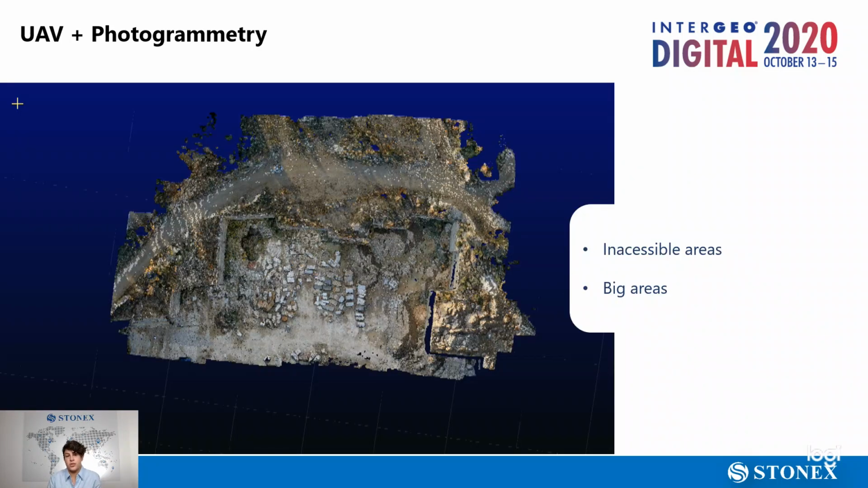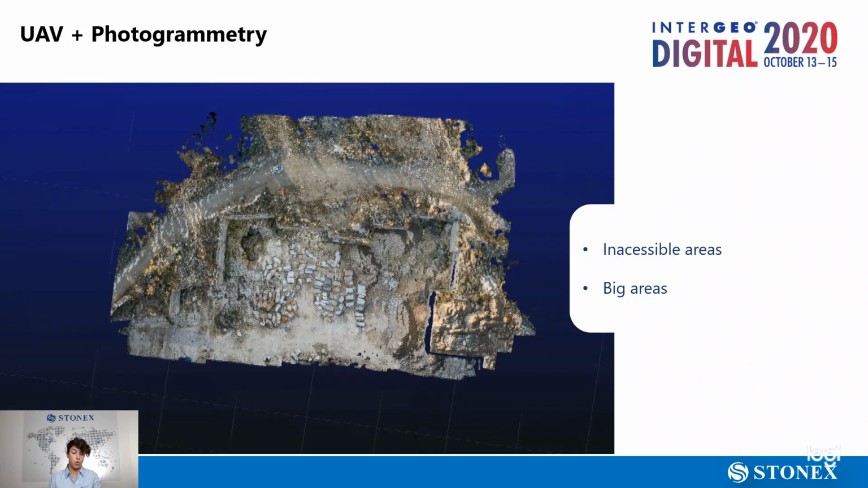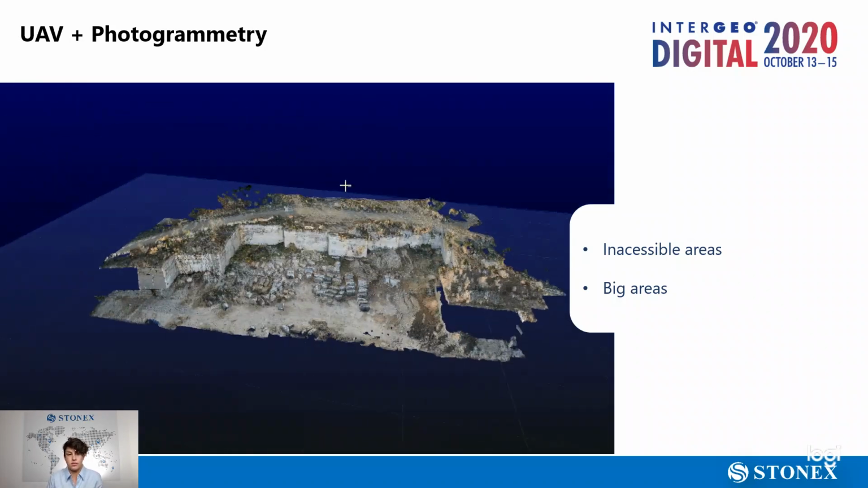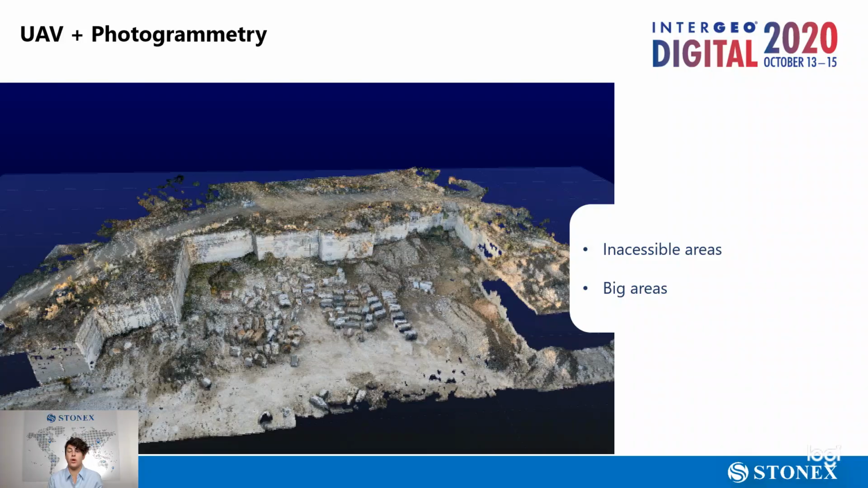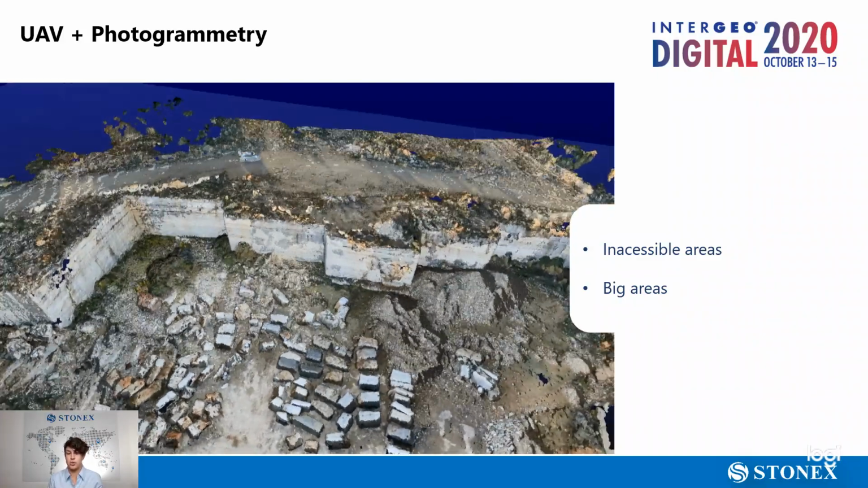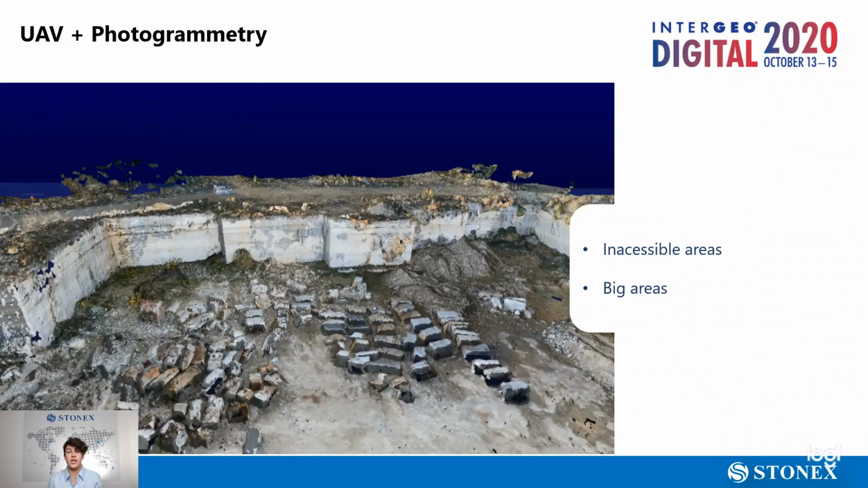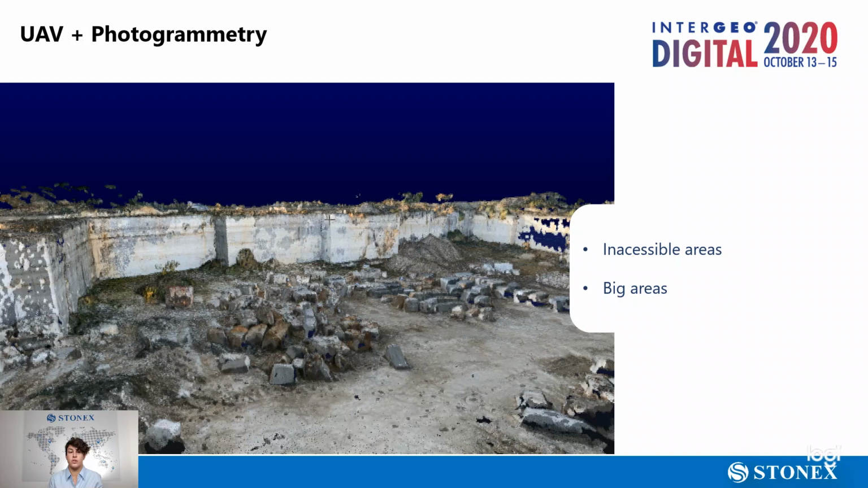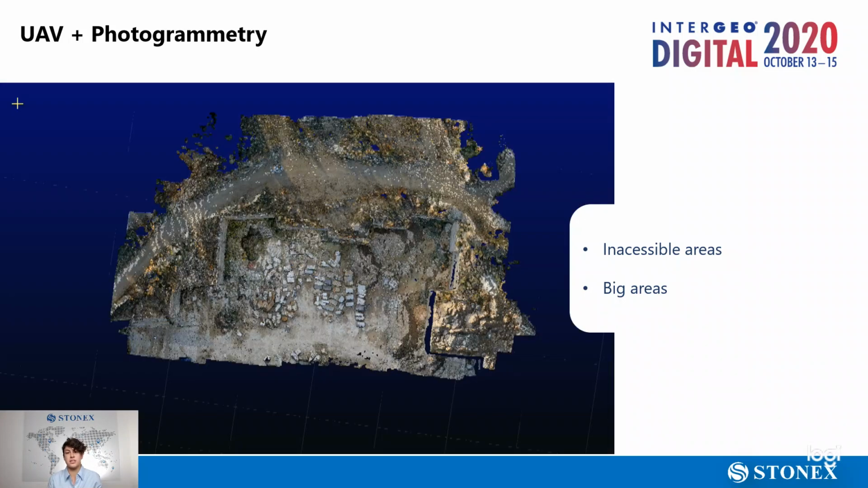Taking photographs from a flying object allows us to cover vast areas in a short period of time, and to survey parts that would not have been possible to measure with other instruments. Here, for example, is an area covered in only a half-hour flight, which couldn't have been covered using anything other than photogrammetry.